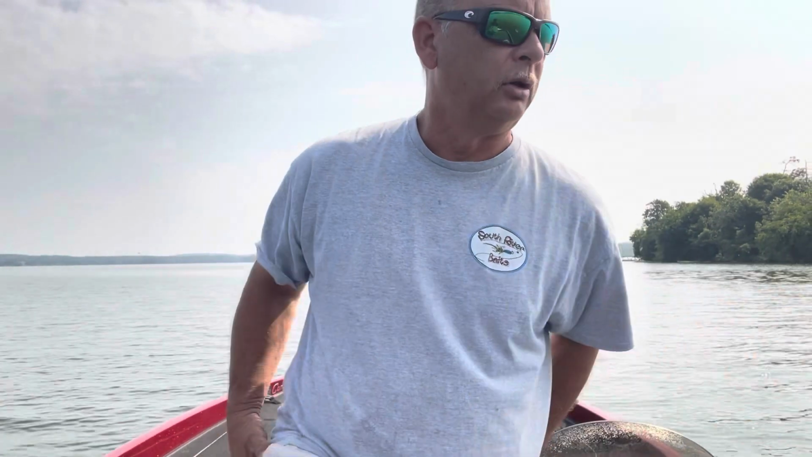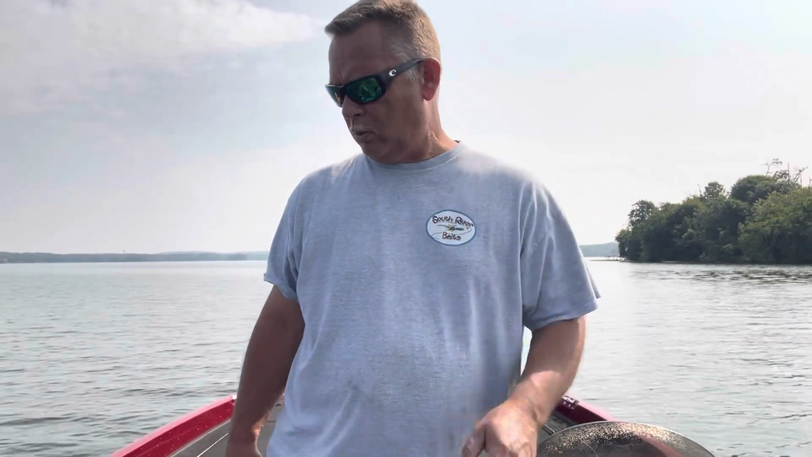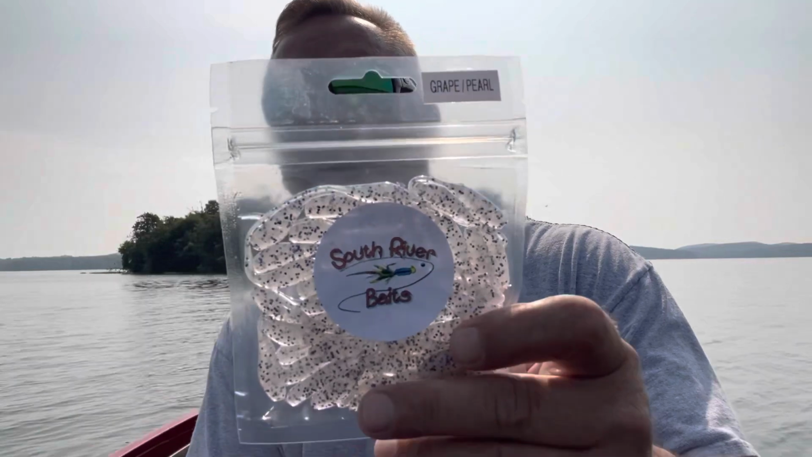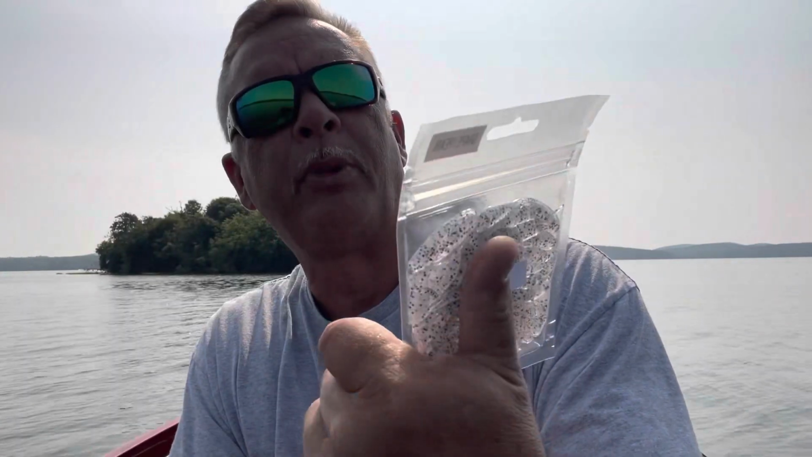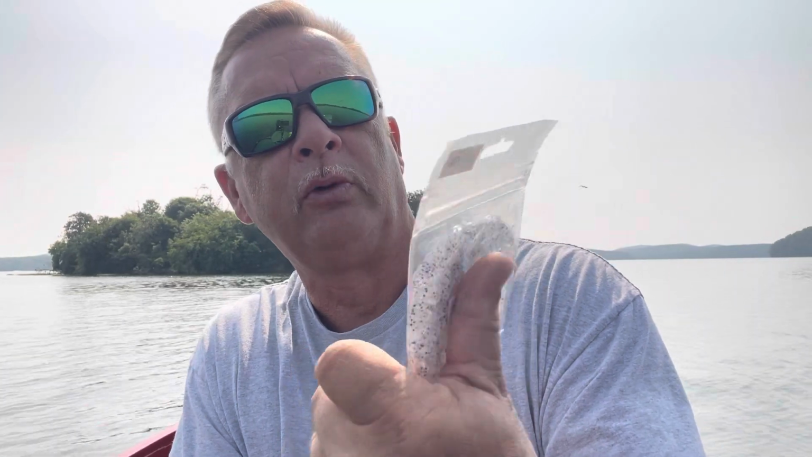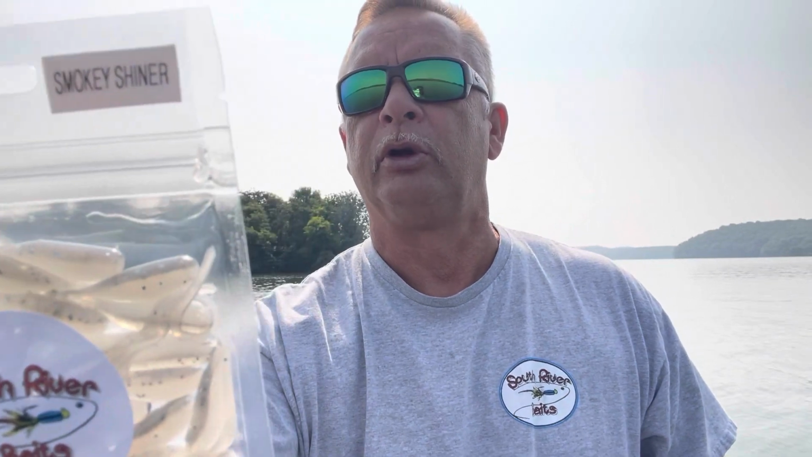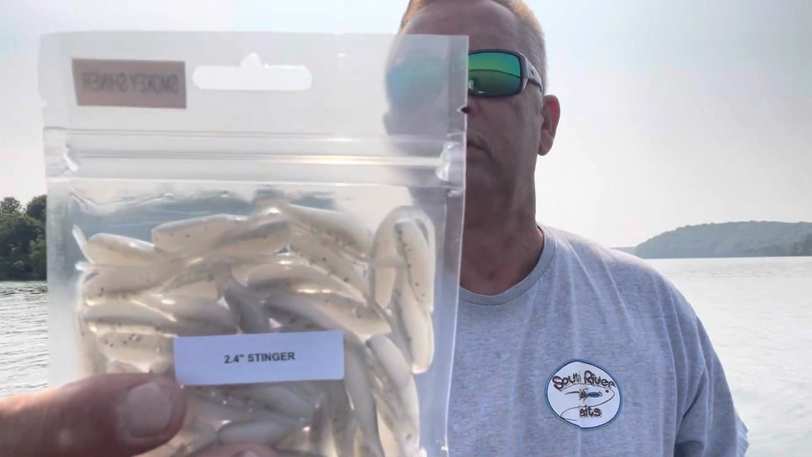Tim sent me some new colors. I know one I wanted to try, so let's look at that real quick. All right, still in the Stinger body style, that 2.4 Stinger. This is called Great Pearl. It's got a purple metal flake with a pearl body. That's gonna be the first one we try right here in this clear water. This other one's pretty wild. It's called a Smoky Shiner. It's a little bit brighter pearl with a grayer back. I don't know if you can see that. Man, that thing looks good too, just maybe a slight stain.